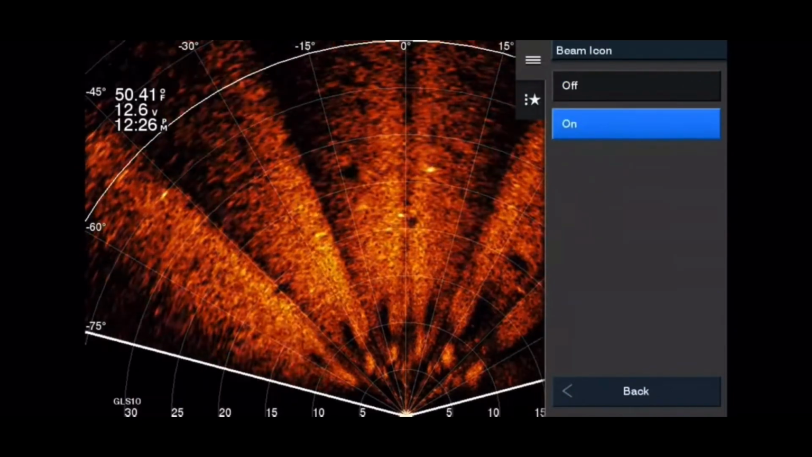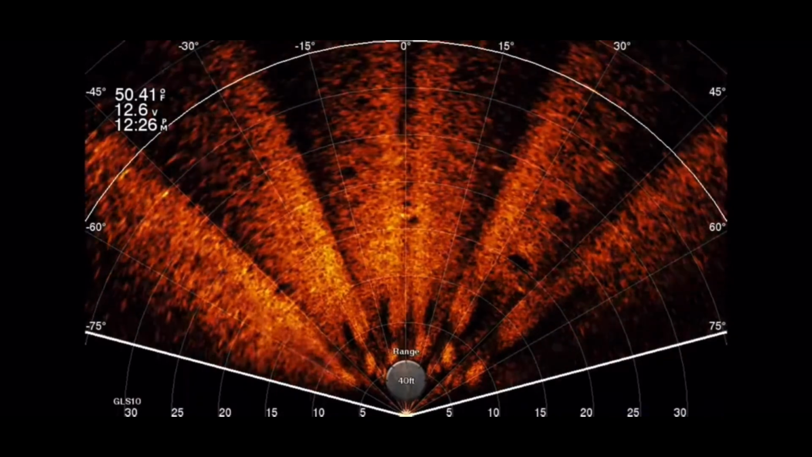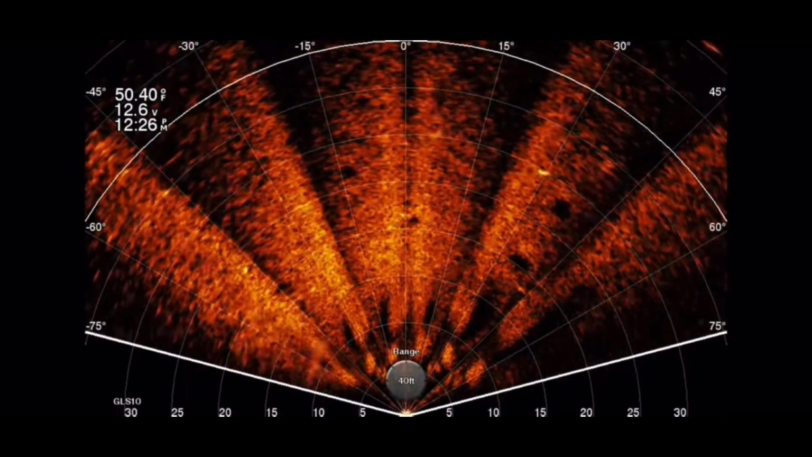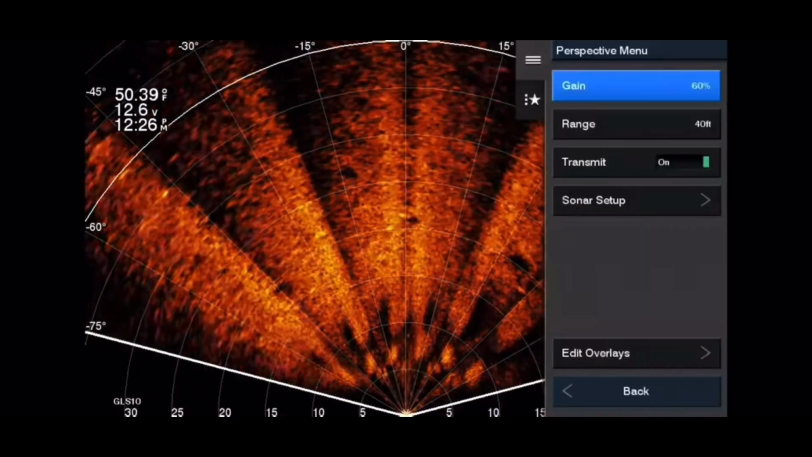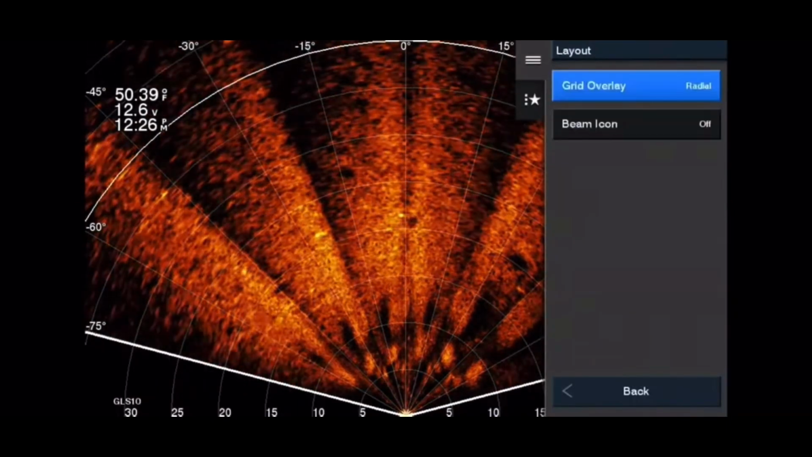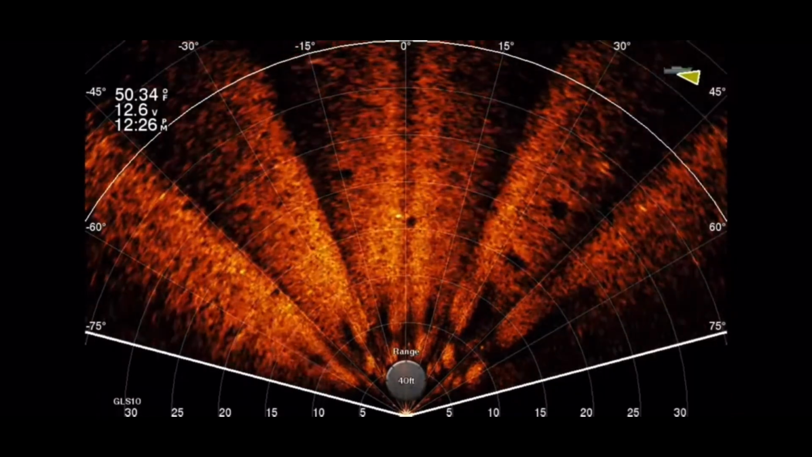And there's one more little feature in this layout menu. You can turn the beam icon off and on. That's up in the top right hand corner. I tend to leave mine on just because I want to make sure my beam is set at the right angle. But that's in the same place. You go to sonar setup, go to layout, and you can turn it on and off.